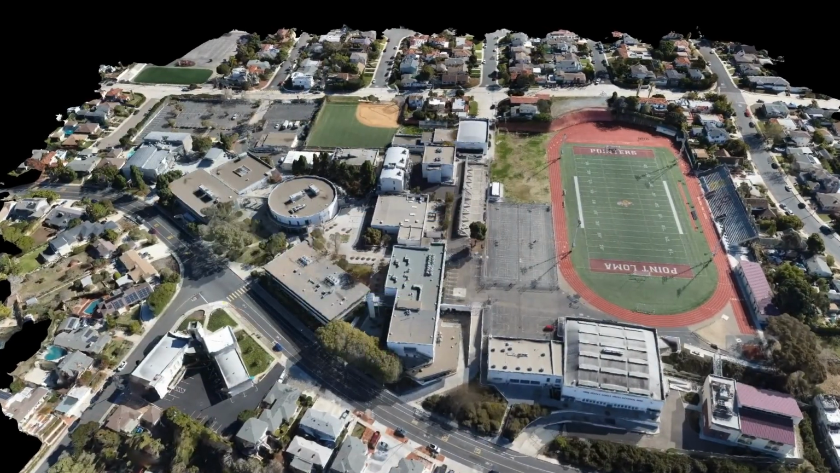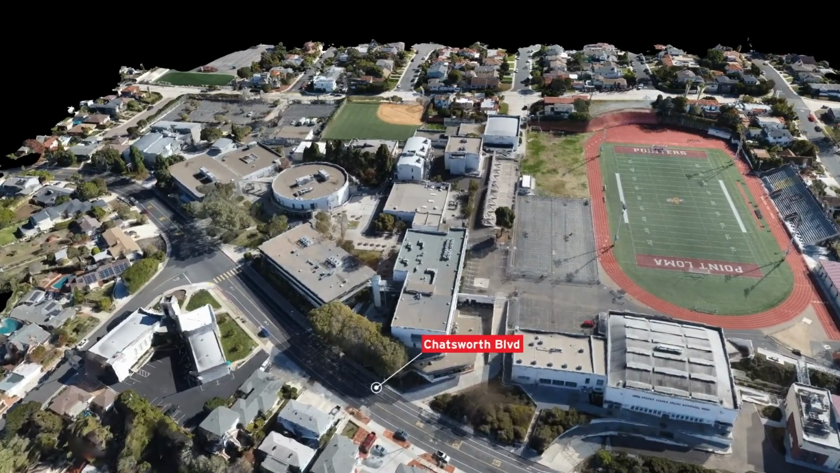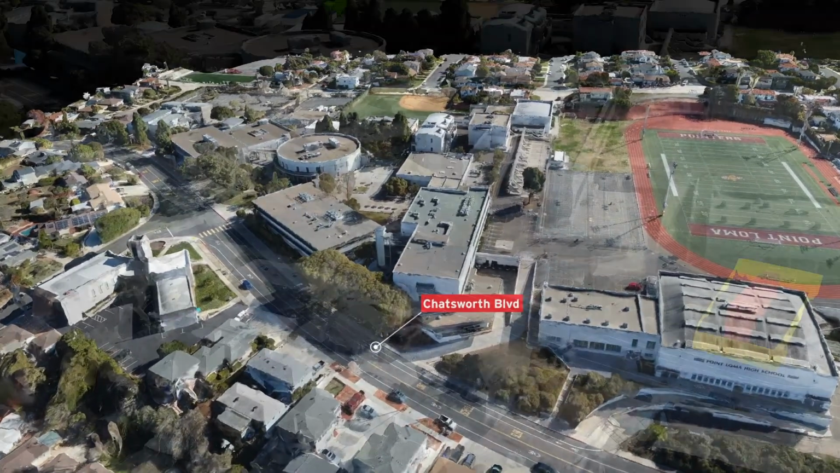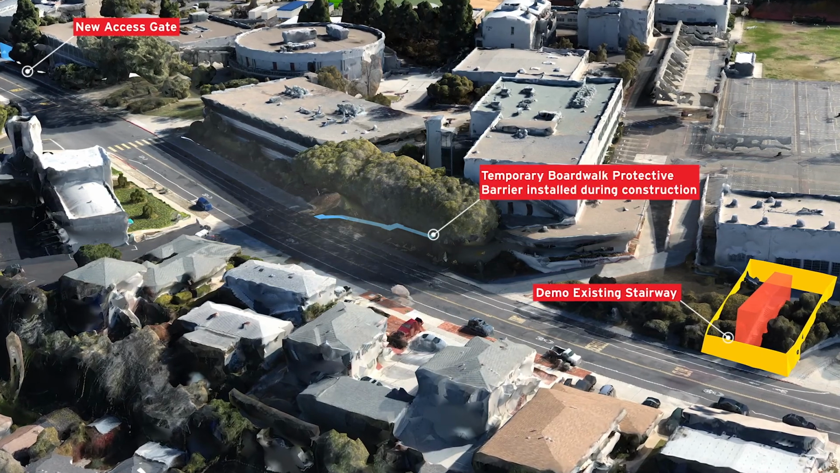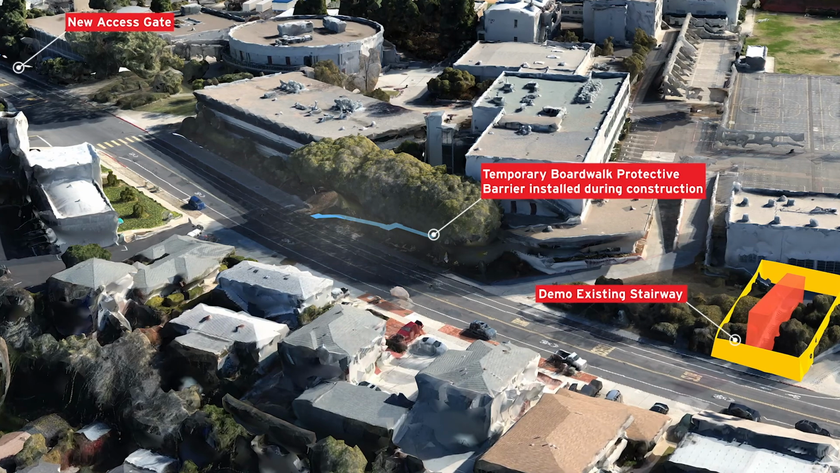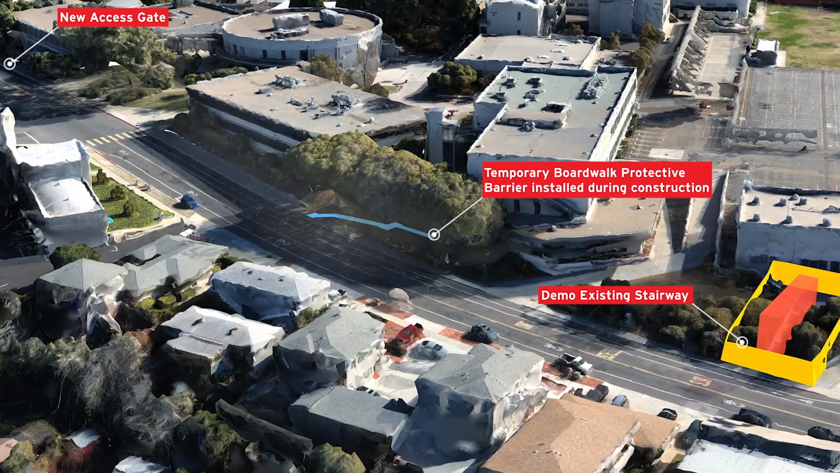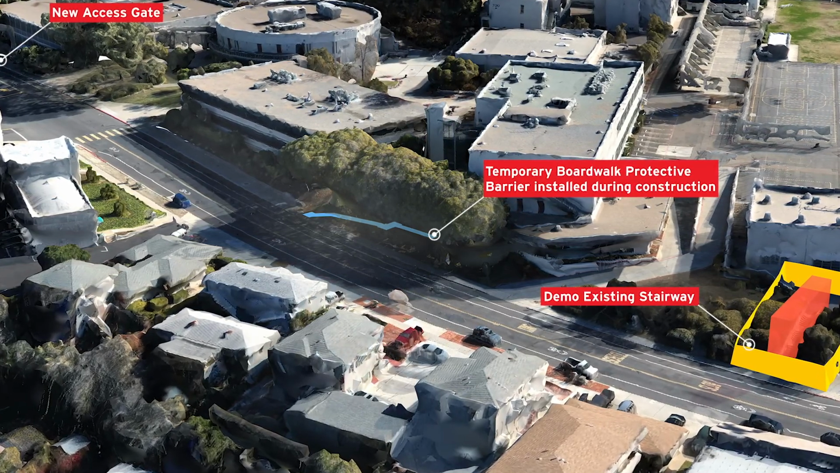Select site improvements will also take place, which include removal of the existing stairway on Chatsworth with the erection of a security fence surrounding the stairway, installation of new access gates between Building 200 and 100, and the addition of an elevated temporary boardwalk for altered access for students off Chatsworth into the existing Building 400 patio. The existing elevator in the patio and the stairs will provide the new path of travel onto campus.